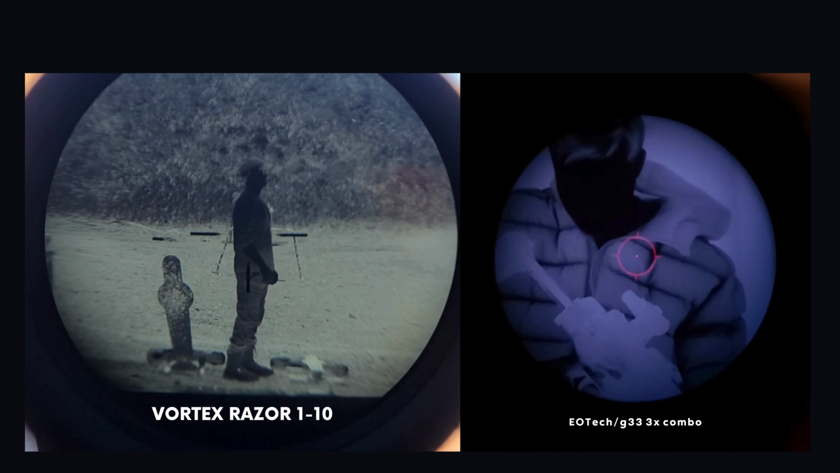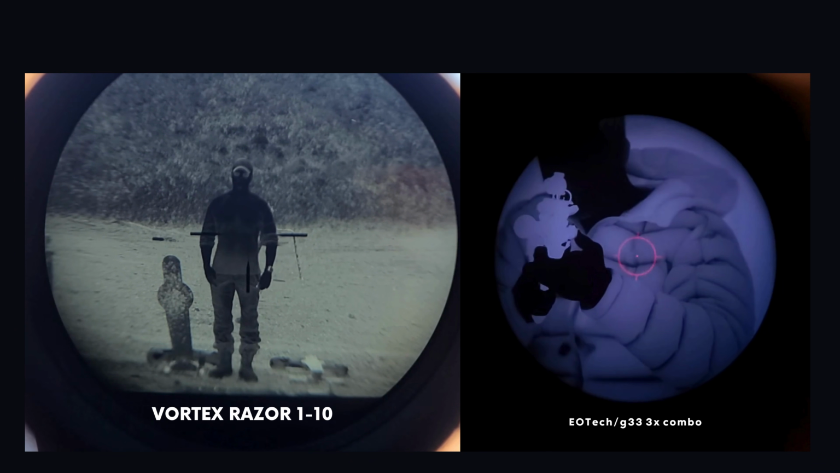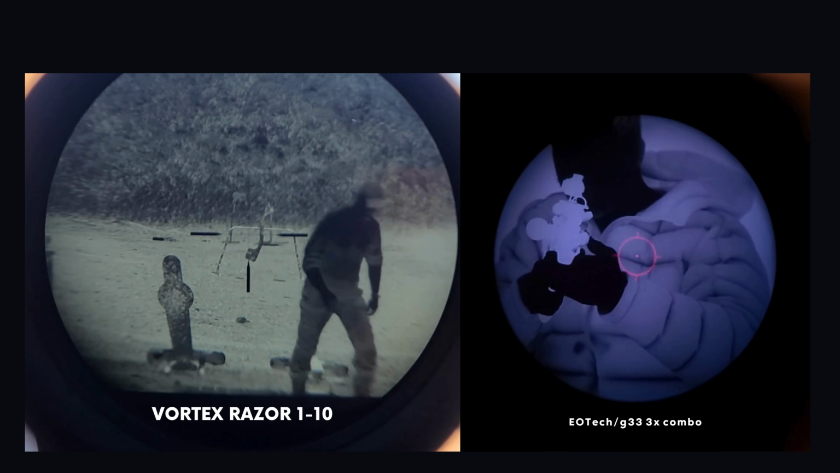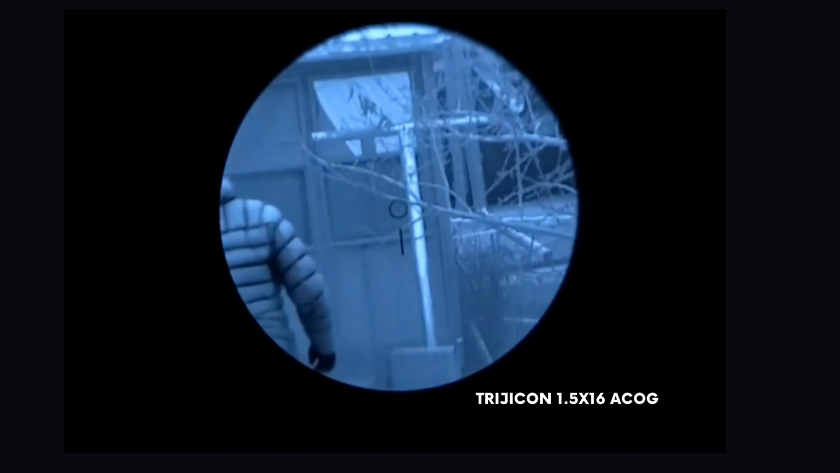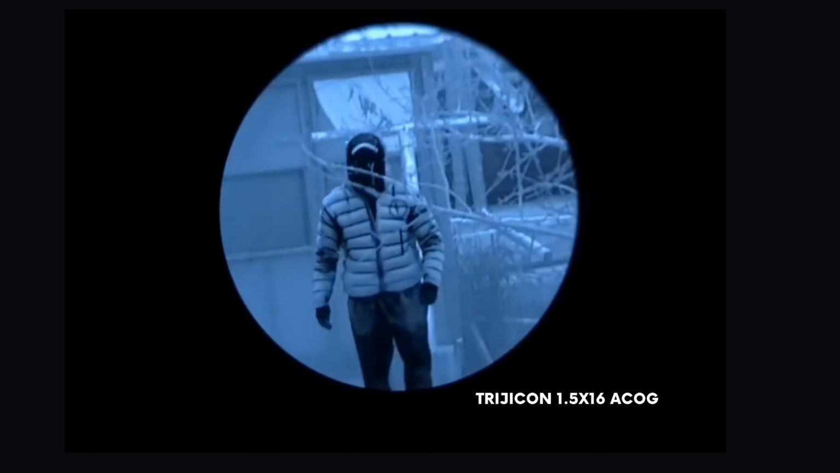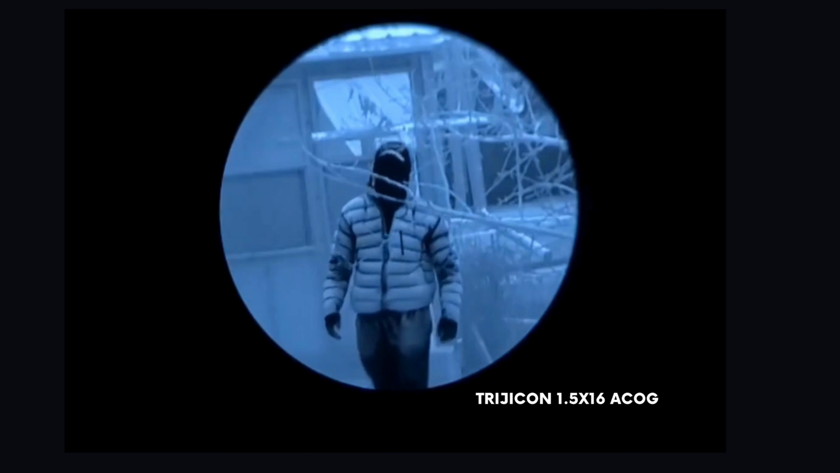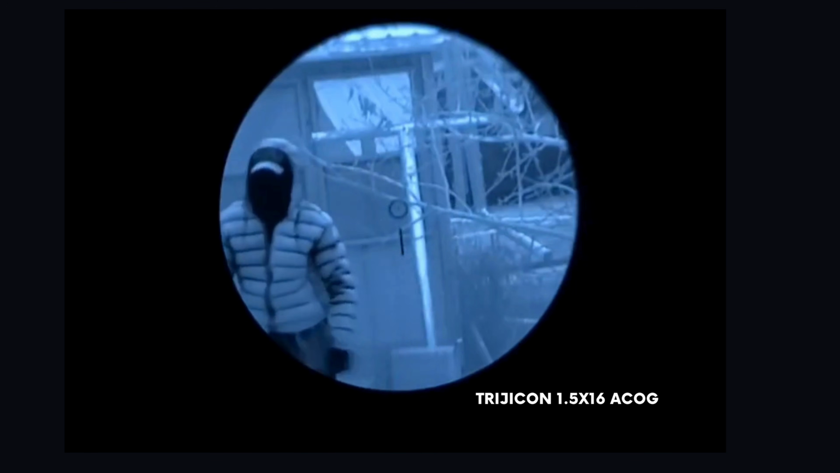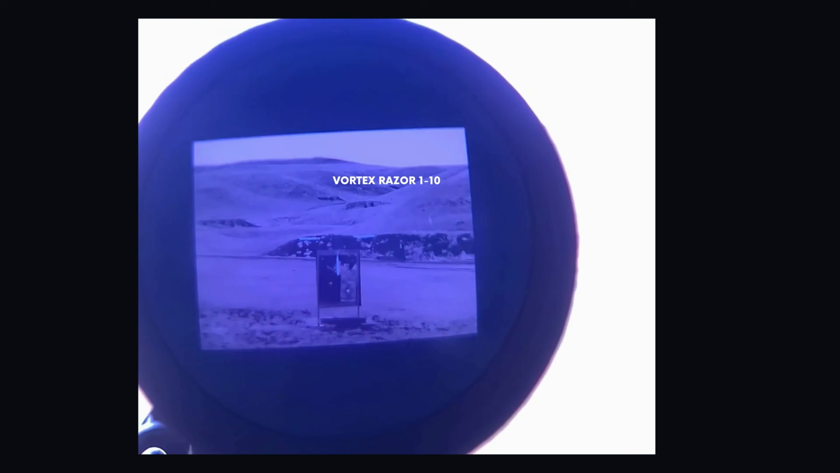Just because you have something that's clip-on capable does not mean that it's going to be compatible with every optic you put it in front of. There are going to be some inherent setbacks because of the wider field of view of something like this. With wide field of view clip-on capable optics, if you're going to be using a fixed power optic, you want something relatively low magnification, like this Trijicon 1.5x16 ACOG. You can use 3x magnifiers with G33s, but it still doesn't give you the best results. The best results for units like this are going to come from the use of LPVOs.